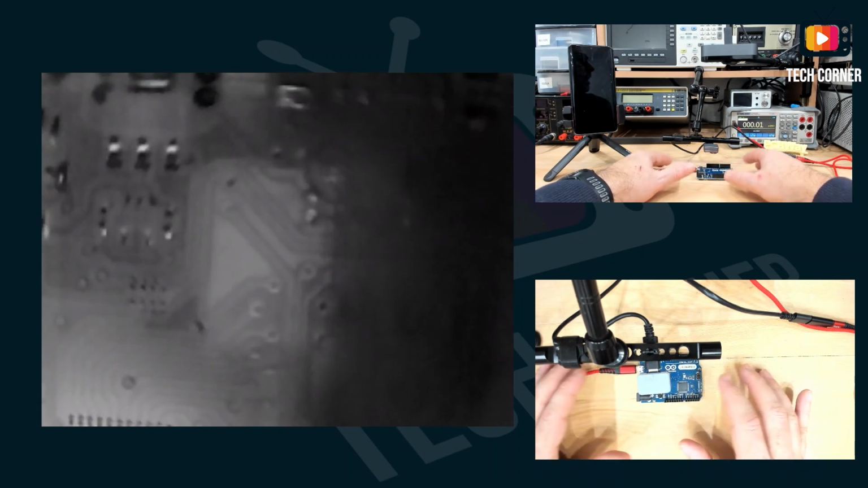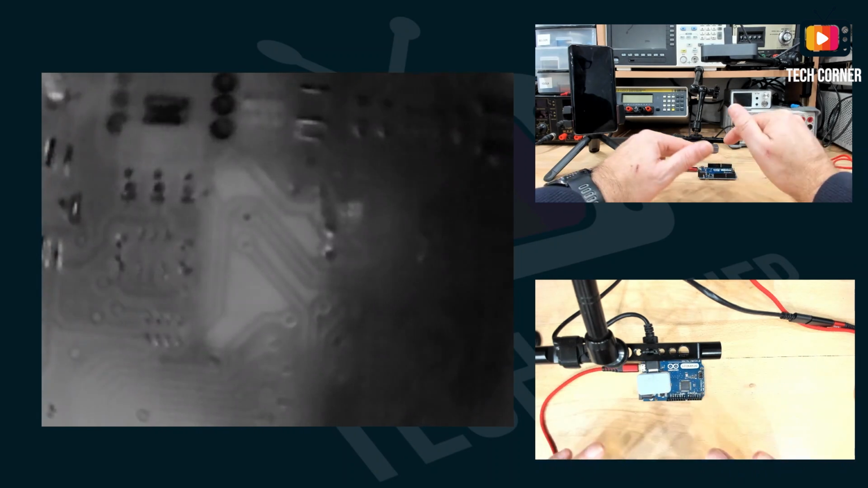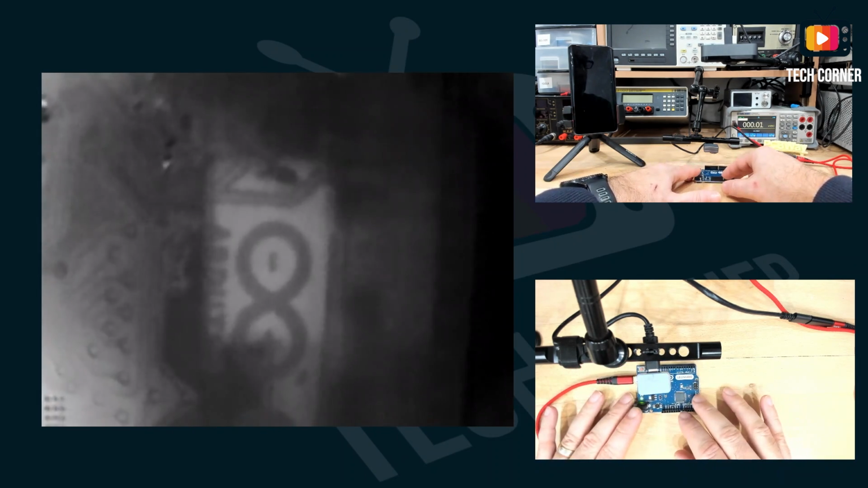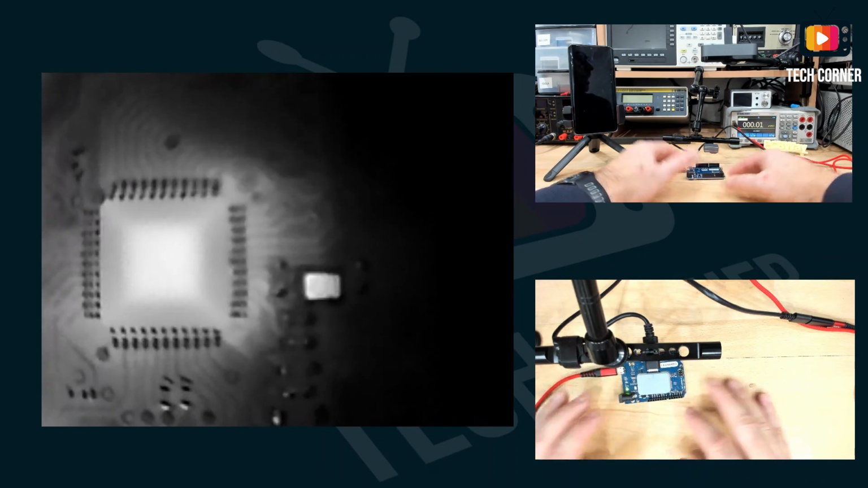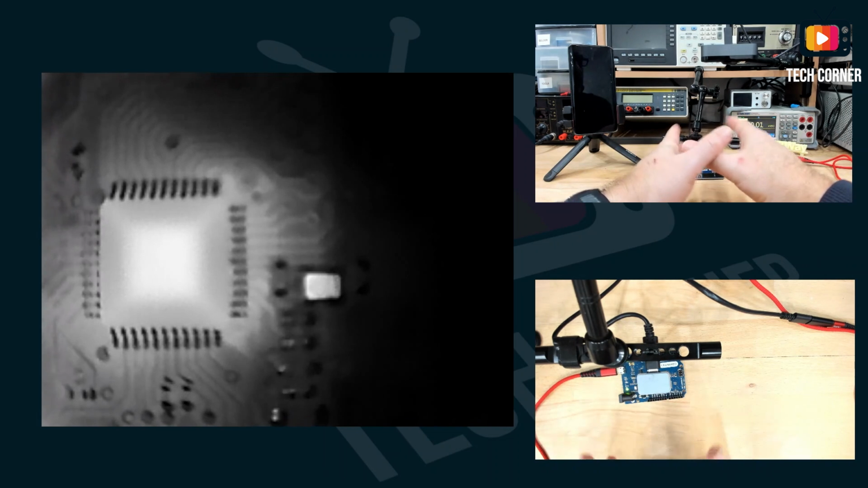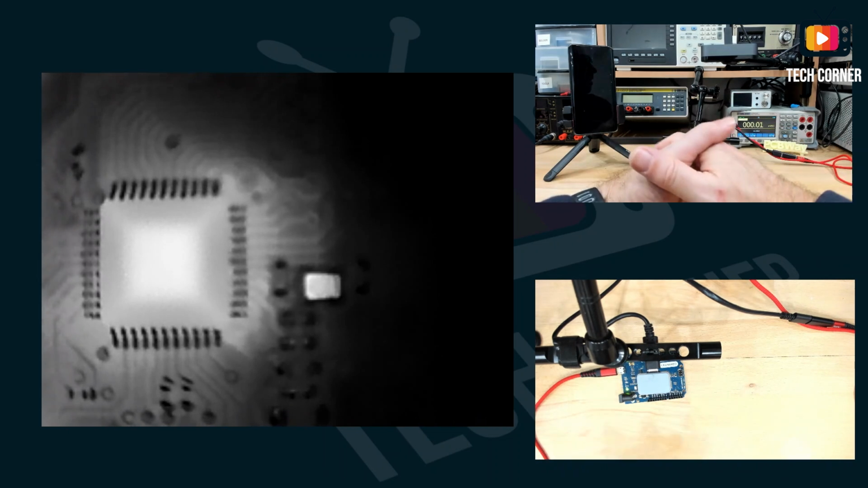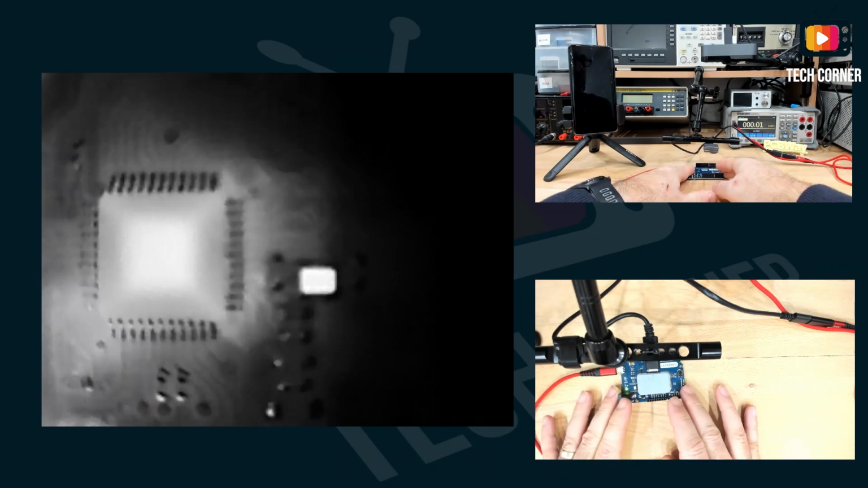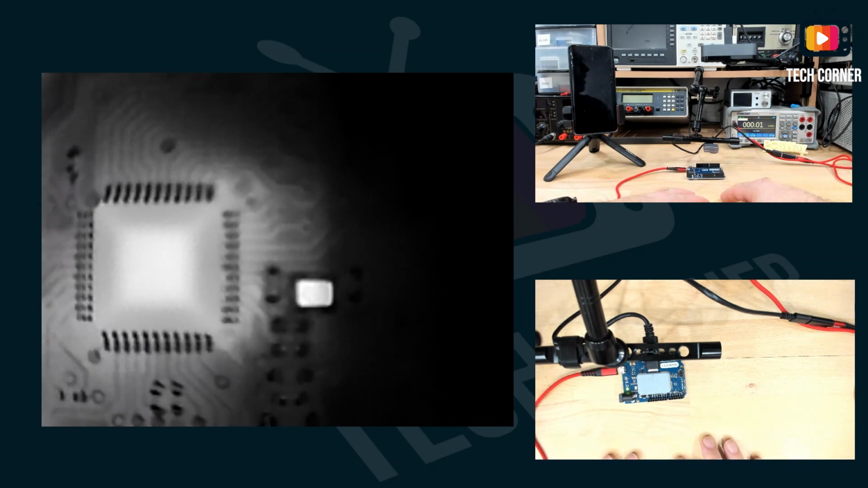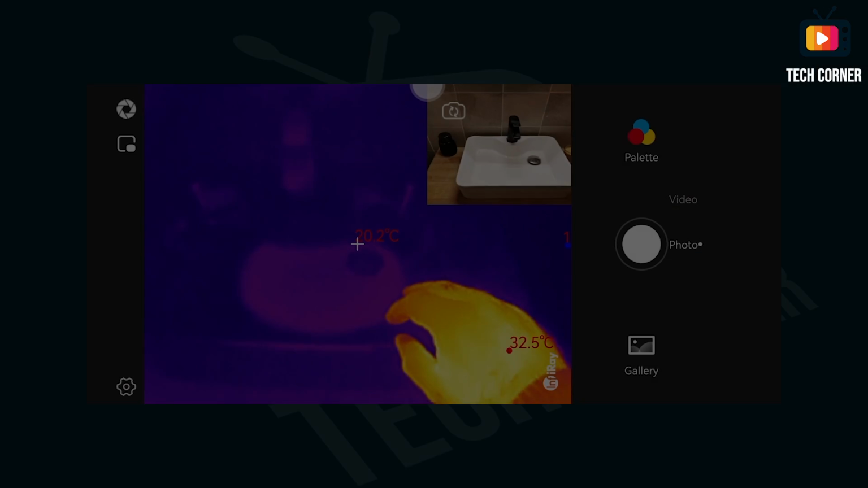Yeah, that's it in terms of using it with a PC. It's the easiest thing to set up. Just connect it to a USB port and the system will recognize it immediately as a USB device. And then you will have this. You don't have hit points in the screen, so it's very limiting, but it's just a curiosity on how you can use it also on your PC.